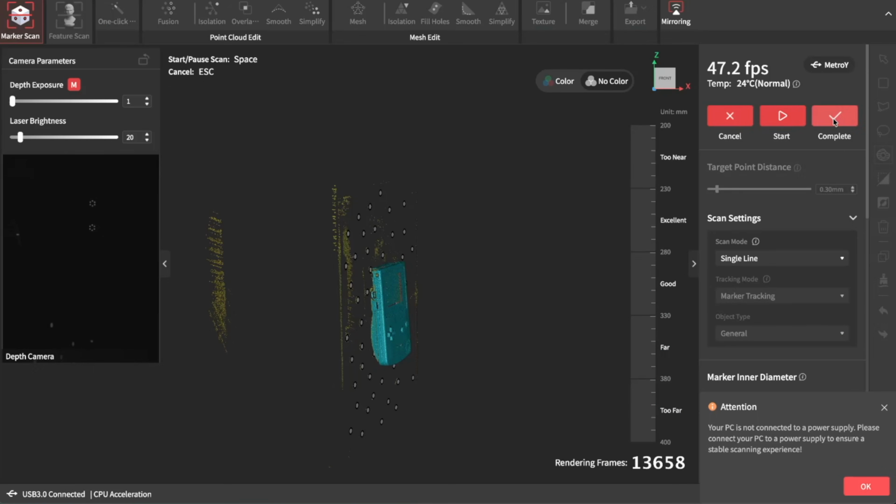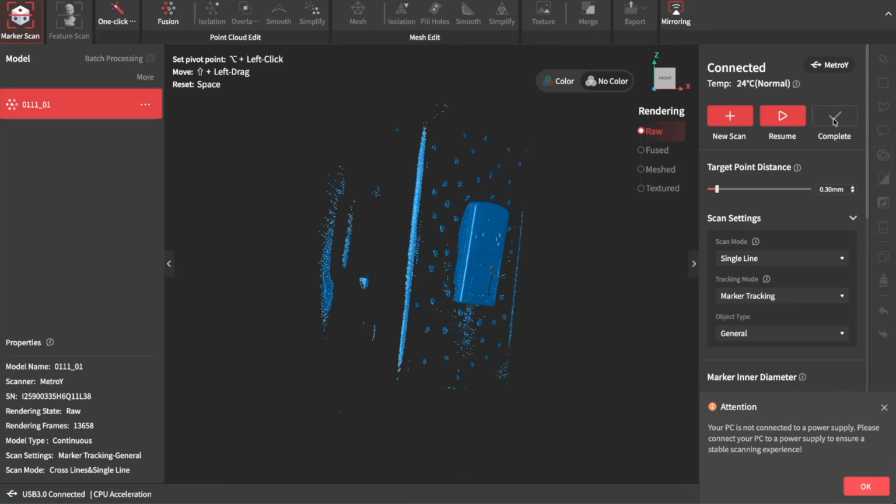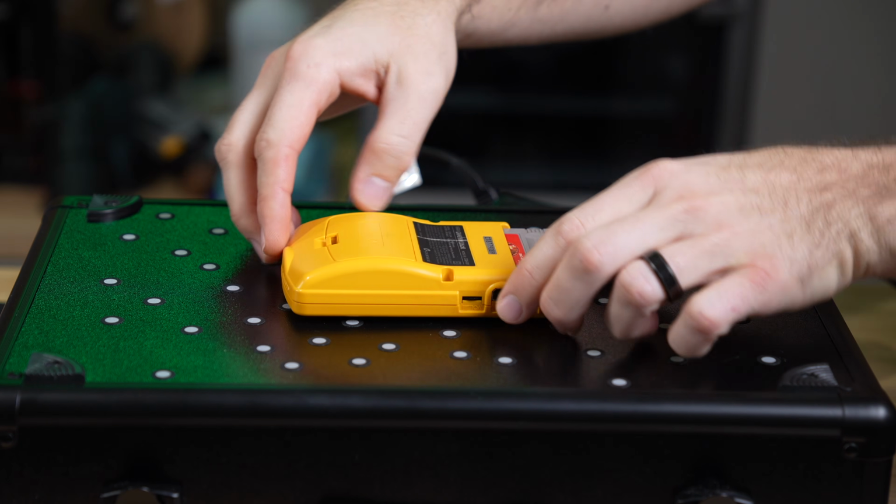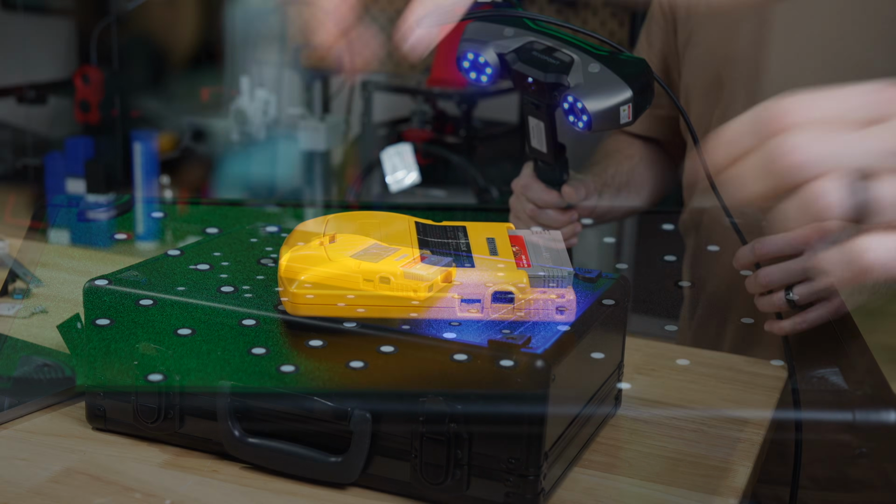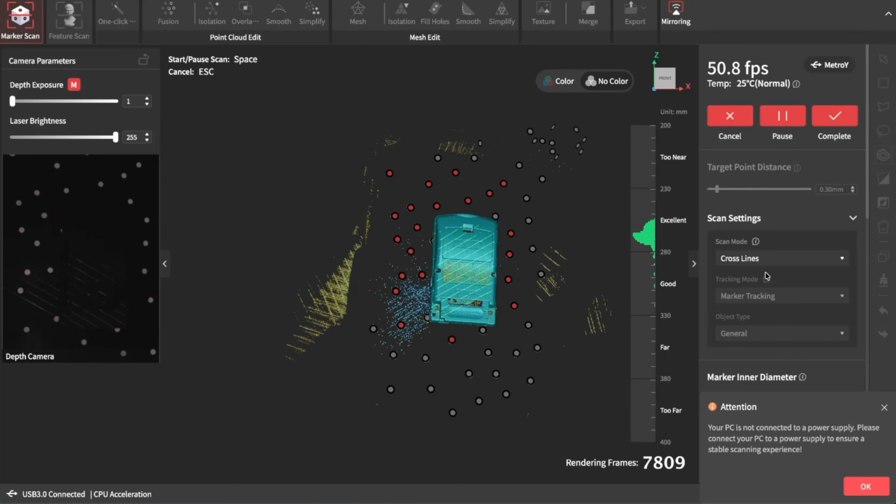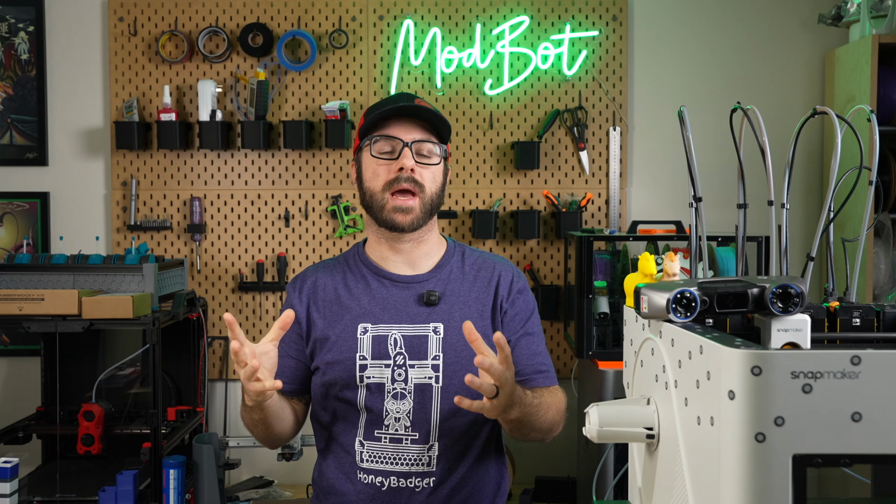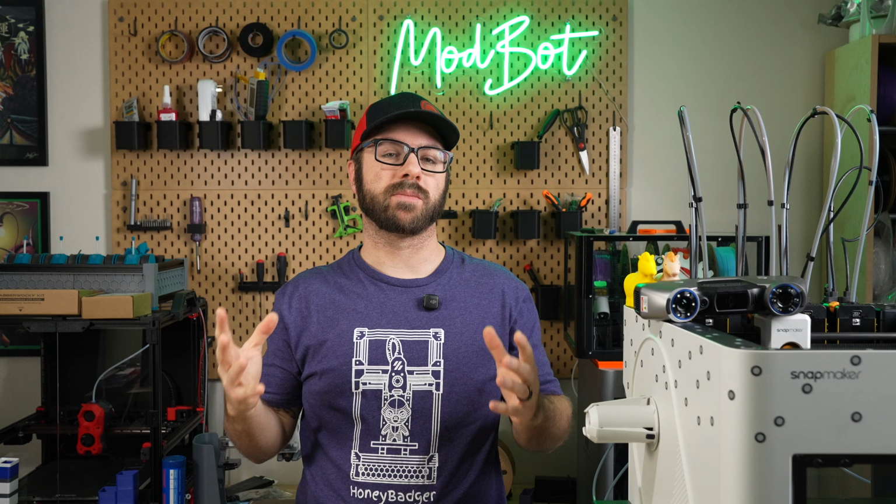I slowly worked my way around the Game Boy until I was happy with all of the results I saw, and then I clicked complete. From here, I flipped over the Game Boy to the other side, clicked new scan, and repeated this exact same process, so that way I had a scan of both halves with some overlap of that Game Boy. Now that I had my two scans, I was ready to process them.